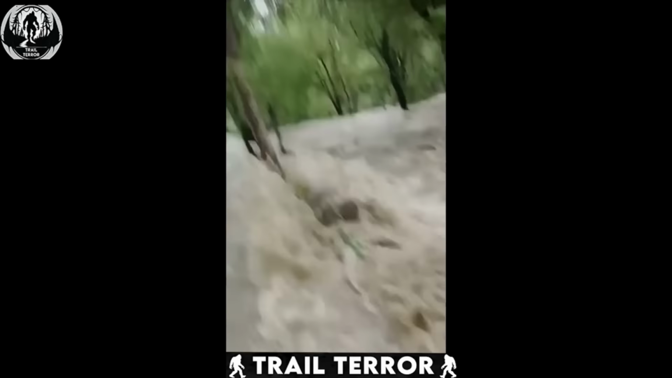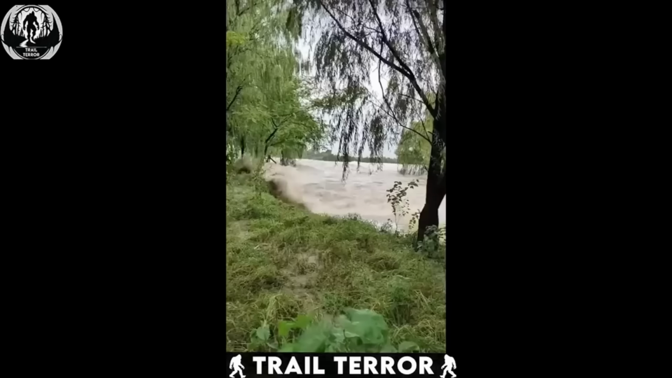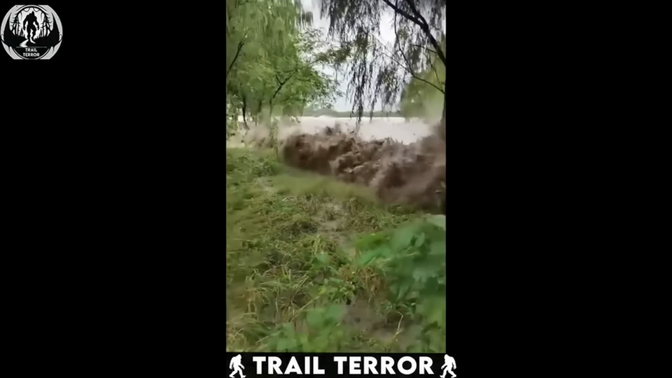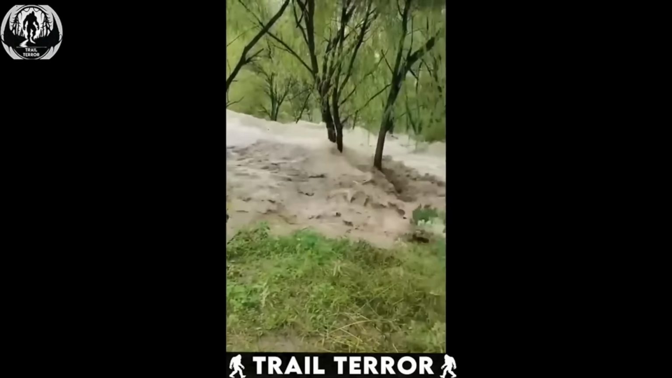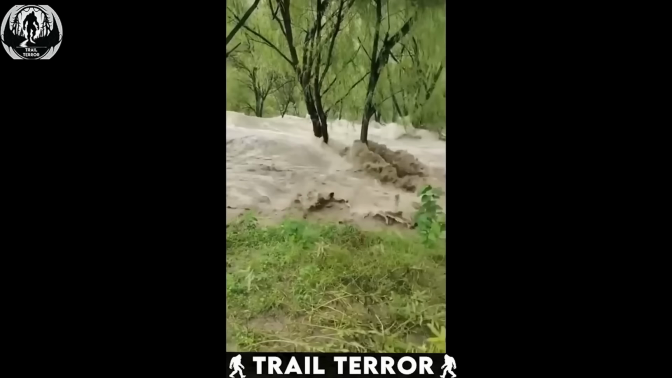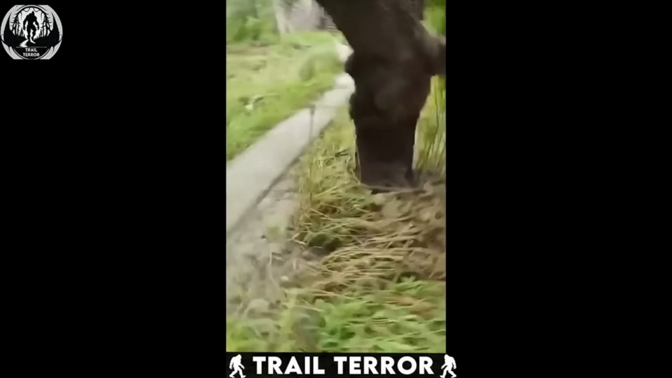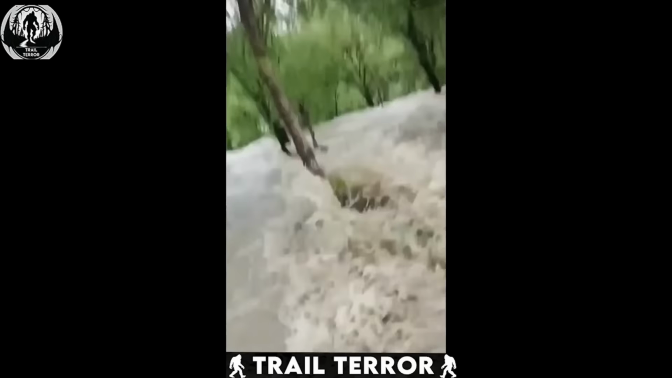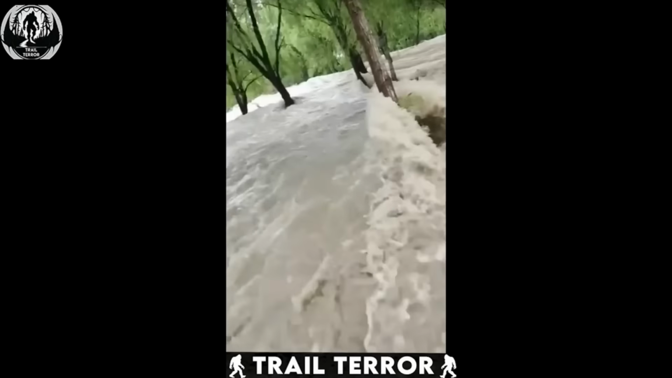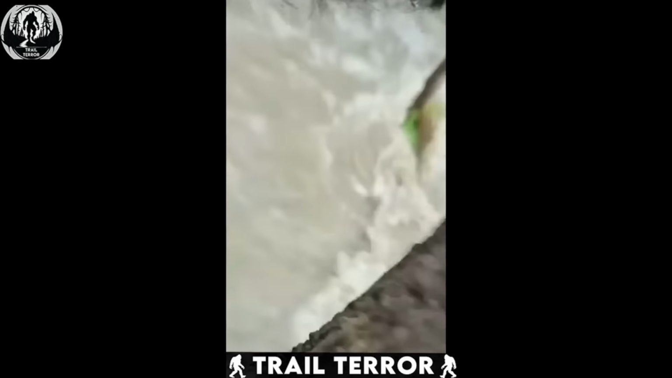Ever heard of a flash flood? Well, this clip will show you exactly what it looks like. You can see the water rise so quickly that he barely has time to react. He scrambles up a tree just in time, and within seconds, the area is submerged under 3 to 4 feet of water. It's almost unbelievable.